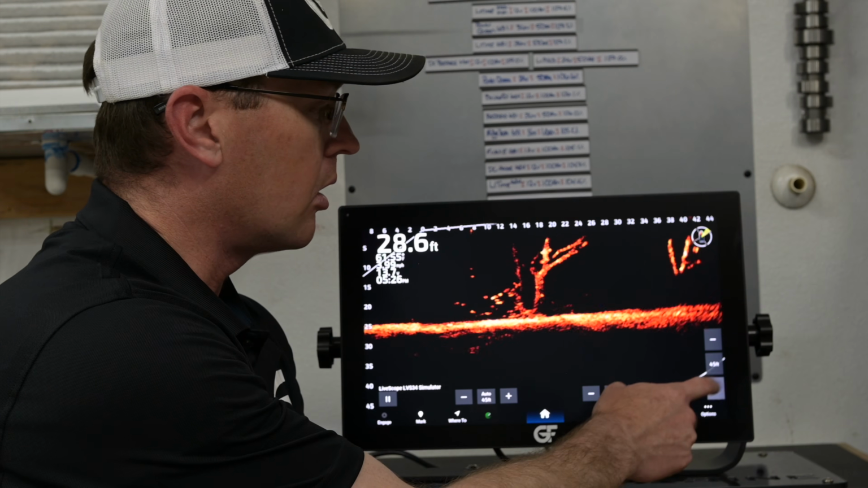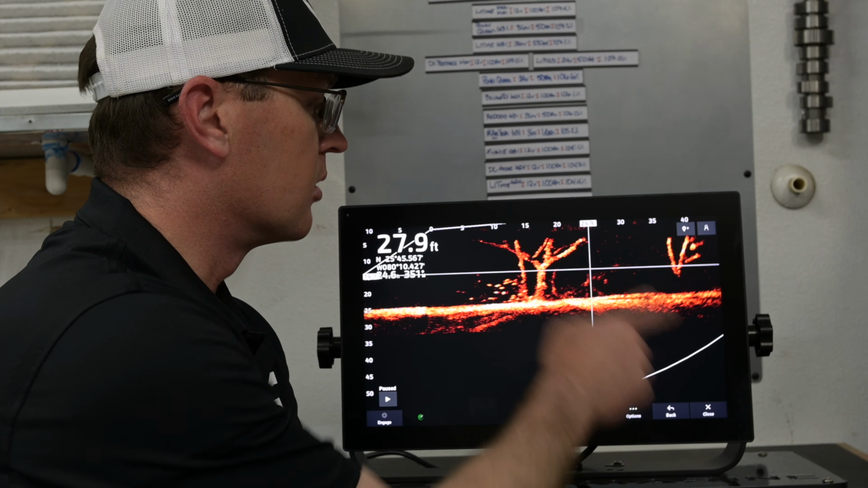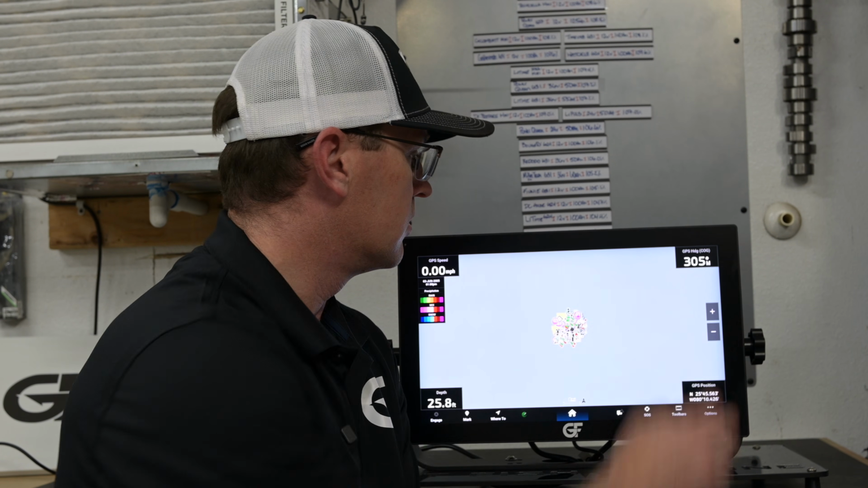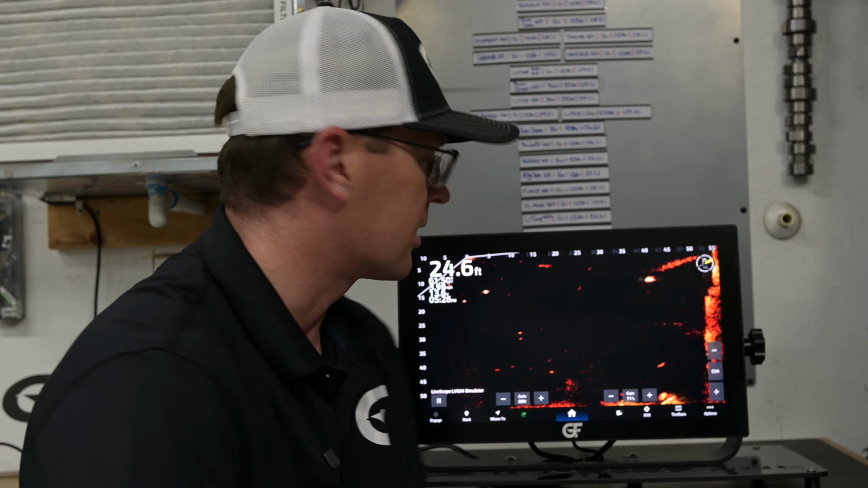If I haven't mentioned it already, full touch capability, right? Just like you would get that mirrored image on your Garmin unit, you're able to make all your adjustments just like you would. You could see it super fast, no lag here. You're able to go over to your mapping if you'd like to see your mapping, and you're able to make those adjustments as well on your mapping. That probably just blew that out on the camera there, so let's go back to LiveScope.